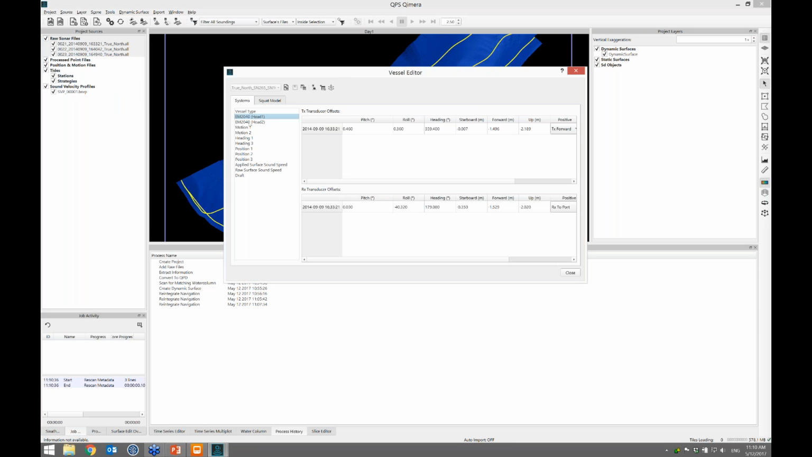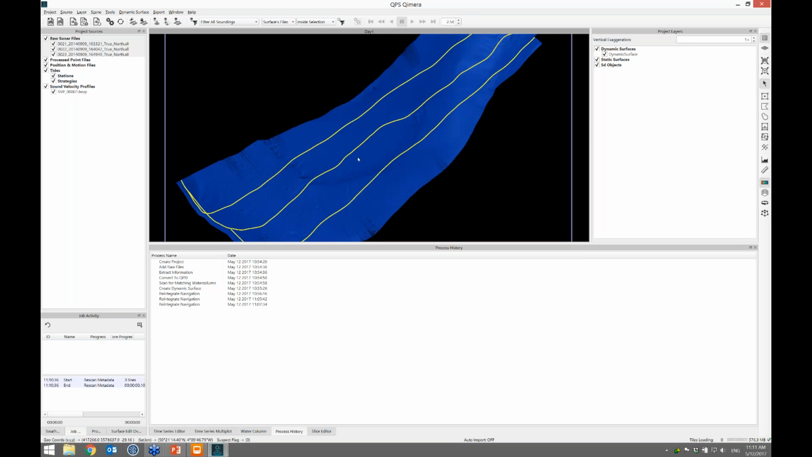So for the EM2040, it's a dual head. You see the pitch, the roll, the heading offsets, the lever arm locations, and you see that for the entire sensor suite that's in the .all. For example, motion sensor 1 has a negative 0.05 roll offset, 0.1 pitch. Those are all extracted, and anytime you do any processing, they're used in the correct way.